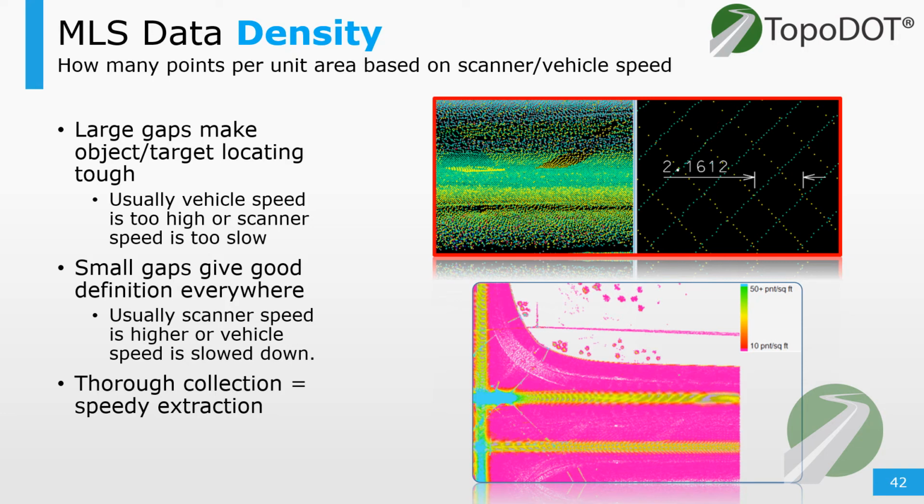Densities are usually a direct link to scanner and vehicle speed, as well as the amount of passes that are conducted or the amount of scans that are gathered. If scan line gaps are too large, certain features won't be obtainable, or the extraction process will become too subjective. A low density point cloud has to be complemented with imagery if it's just not supplying enough visual information. That image will help fill in those gaps.